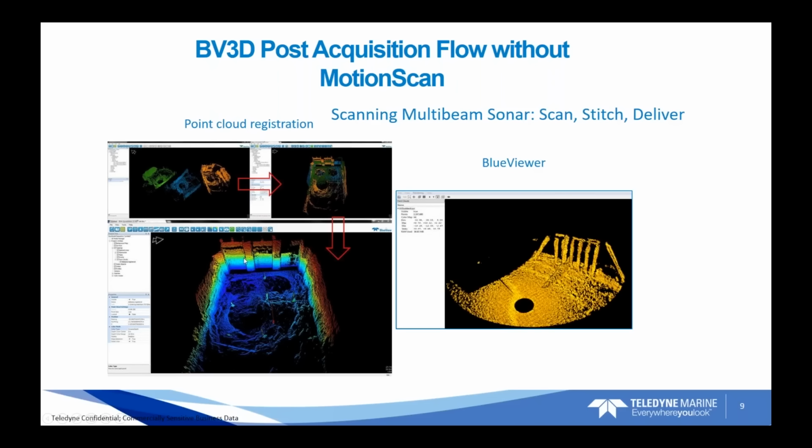And in some of these point cloud registration software packages, you can use common features such as walls, not in this example, but pilings in the seabed, so you use the common cloud areas, and we call that a cloud-to-cloud registration. It'll do the registration, and then you get your final point cloud to deliver to the customer.